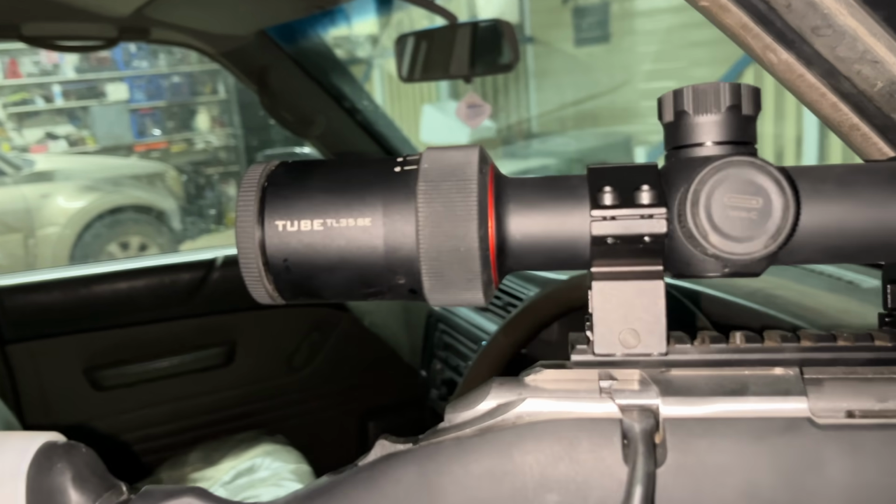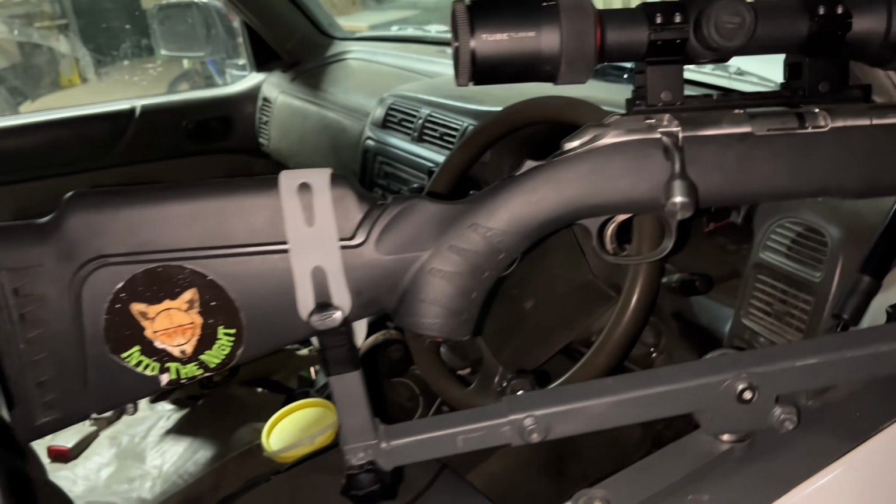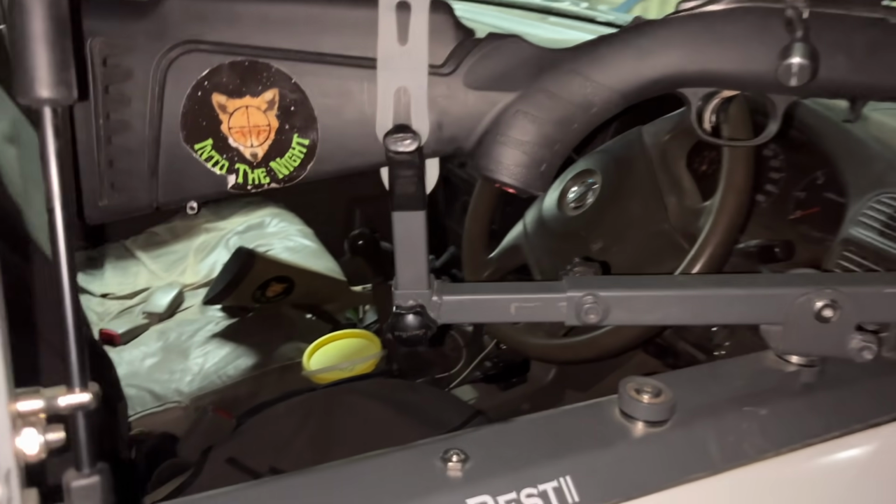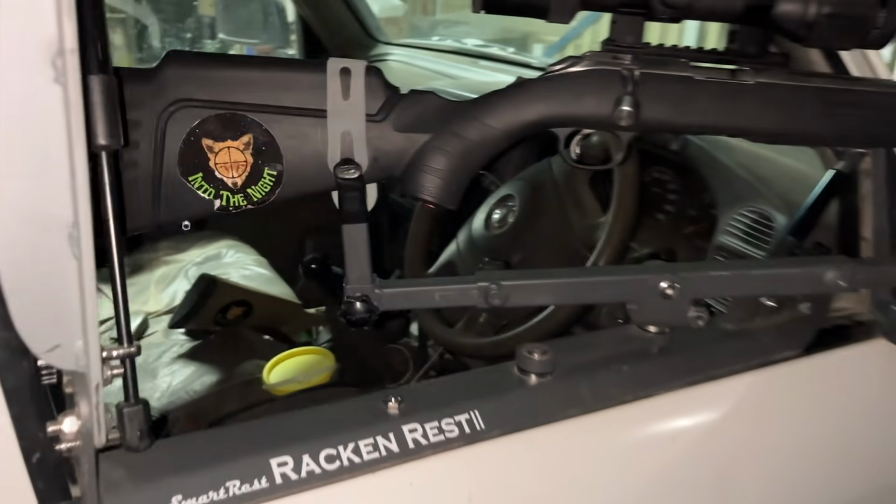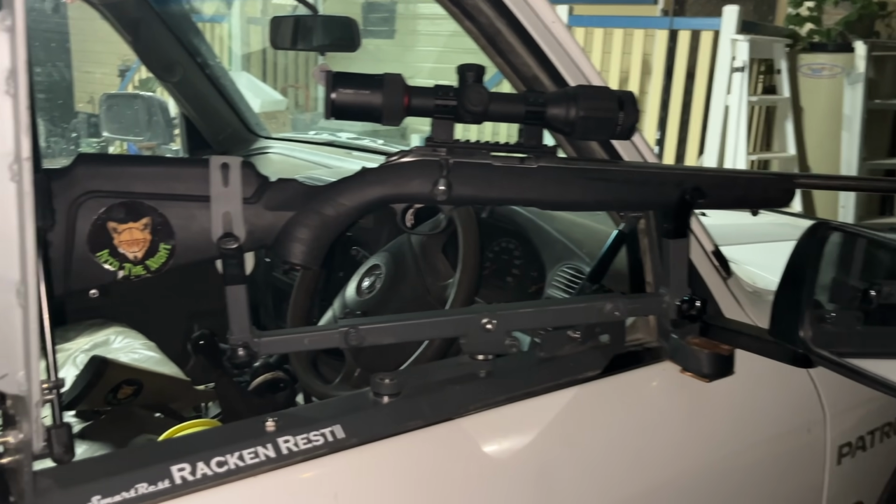I'm taking out the Tube TL35 SE from InfiRay. I've got it on top of my 22 LR, so yeah, see how it works on the bunnies. I've also got my 223 in there too with the Thermion 2 XP50 Pro in case I see a cat or a dog or something, or pigs.